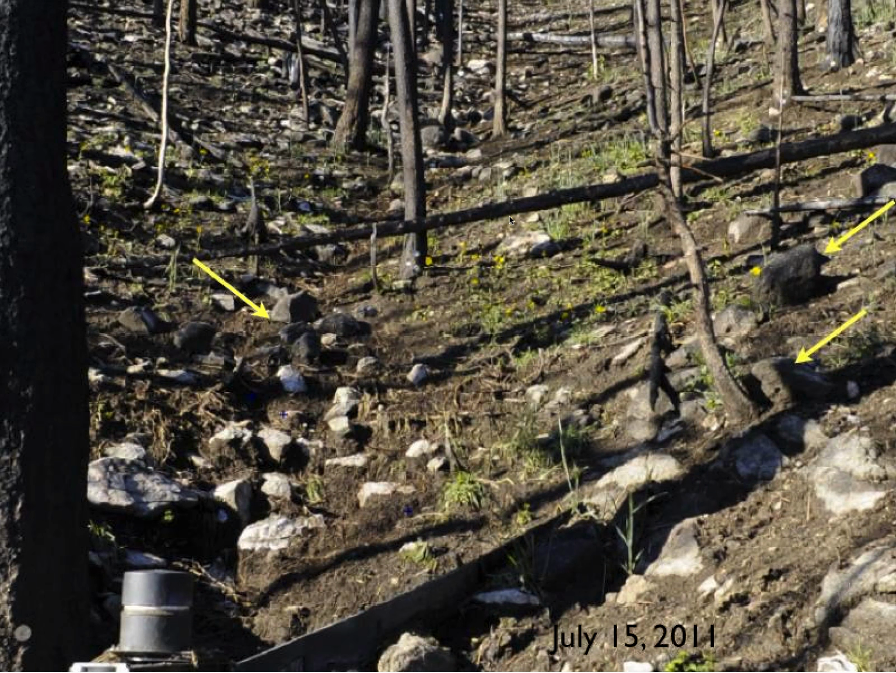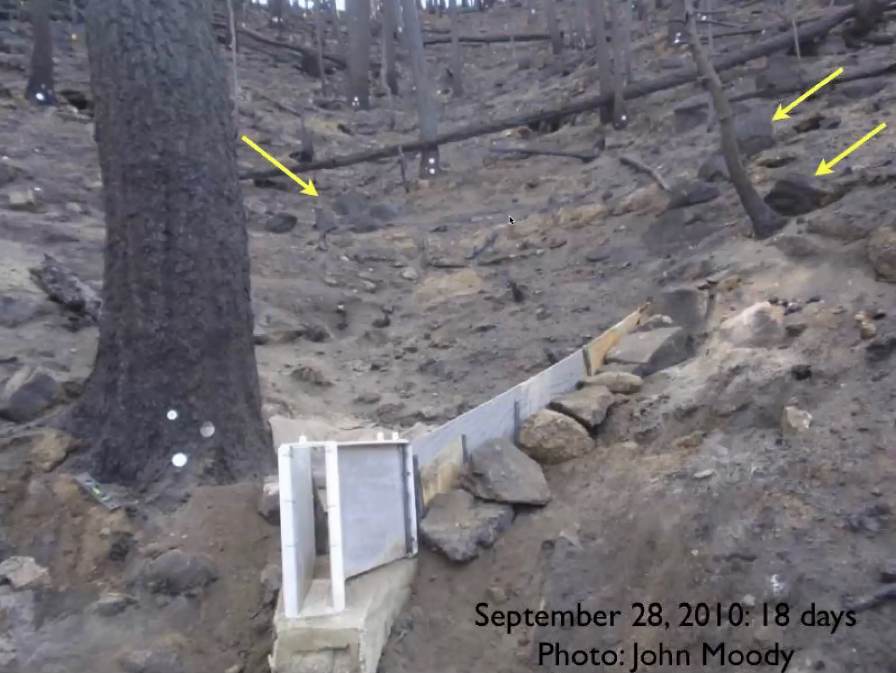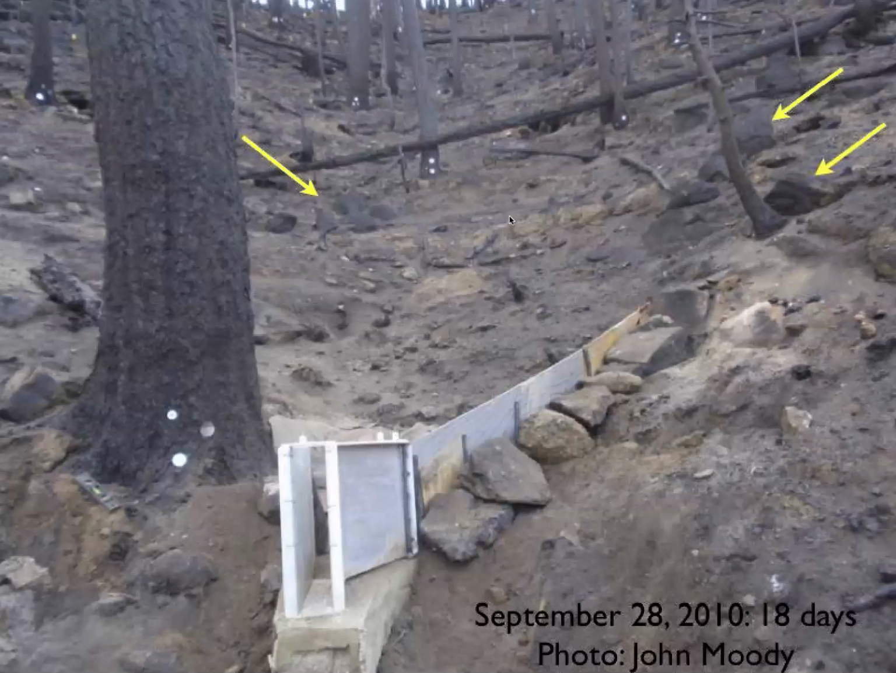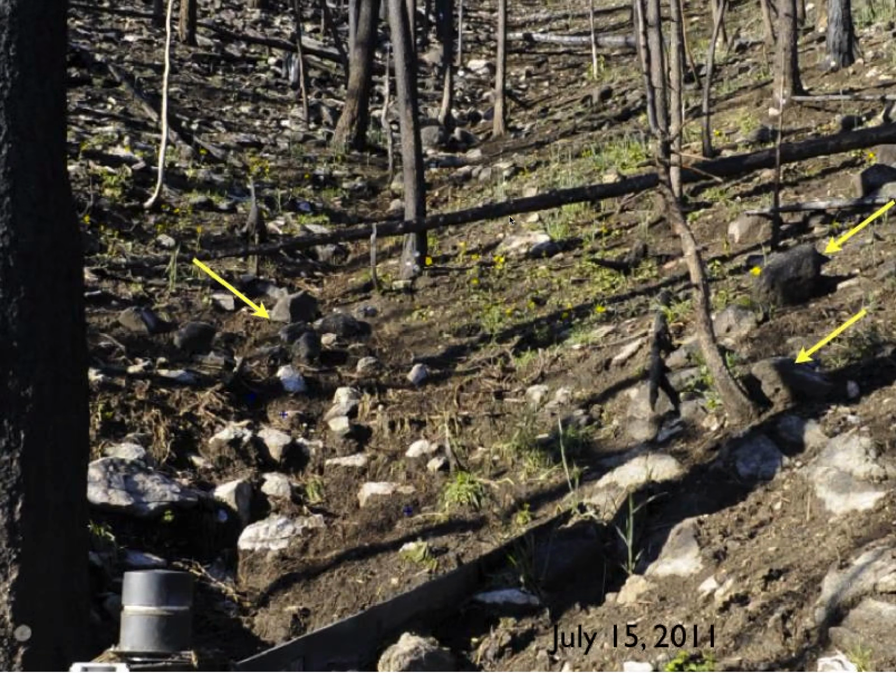Okay, so I'm just going to flip back and forth between these a couple of times so you can start to see the difference. And what I hope you notice is that in the second picture after the first thunderstorms, a lot of cobbles and boulders were uncovered, or exhumed.